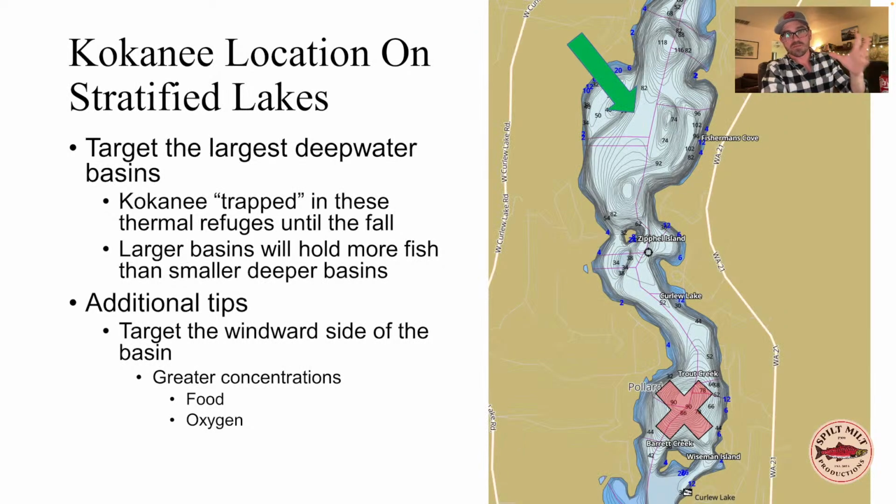Similarly, going back to this big basin versus small basin discussion, here's Curlew Lake. I've gone up and fished it for kokanee a few times. There's a big basin in the north end and a smaller basin in the central part of the lake. Again, even though the central basin is a little bit deeper overall in terms of average, the north basin always holds the fish, and that's just a constant pattern that I've seen.